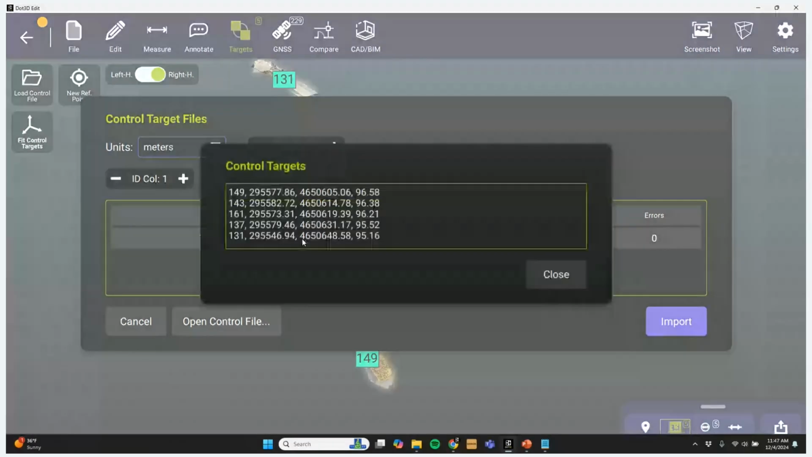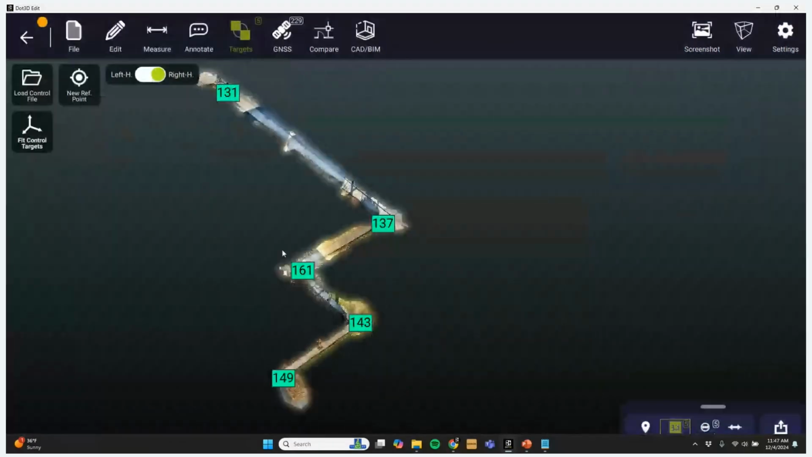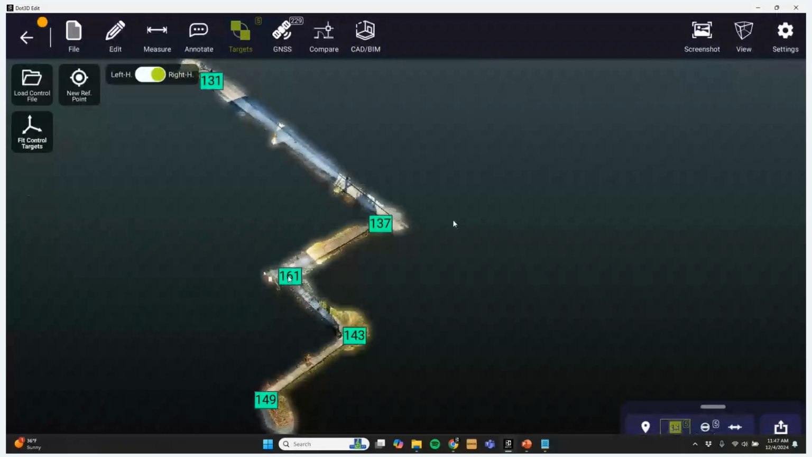Or if you were just referencing known measurements, it's as simple as clicking on one target and the next, and then you just tell Dot3D before optimization exactly how far that is from center point to center point, which is certainly, you know, both of those are great best practices when you have the luxury.